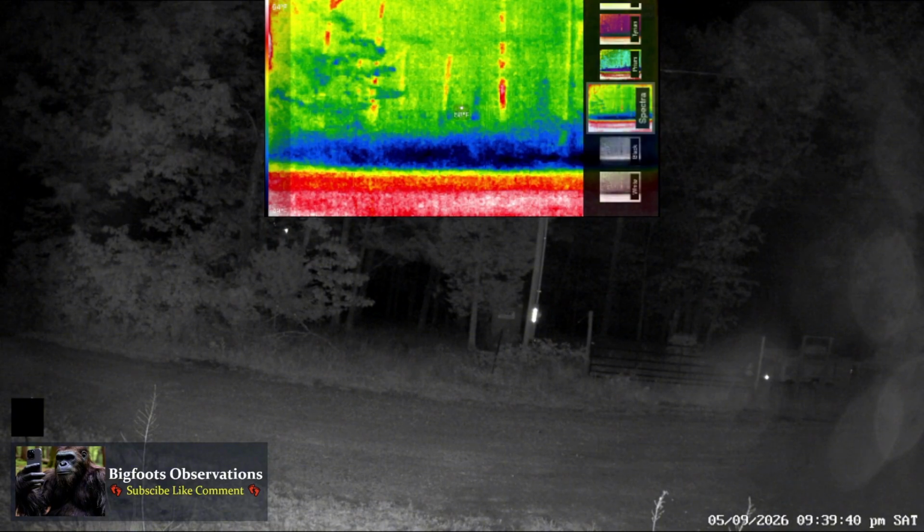So I'm going to be doing future live streams with the thermal camera and the infrared camera, just because if I tried to go full screen with the thermal camera, it would be too grainy because the resolution of the thermal camera just isn't high enough to support 1080p. So we'll just use the IR as the main image and the thermal on top.